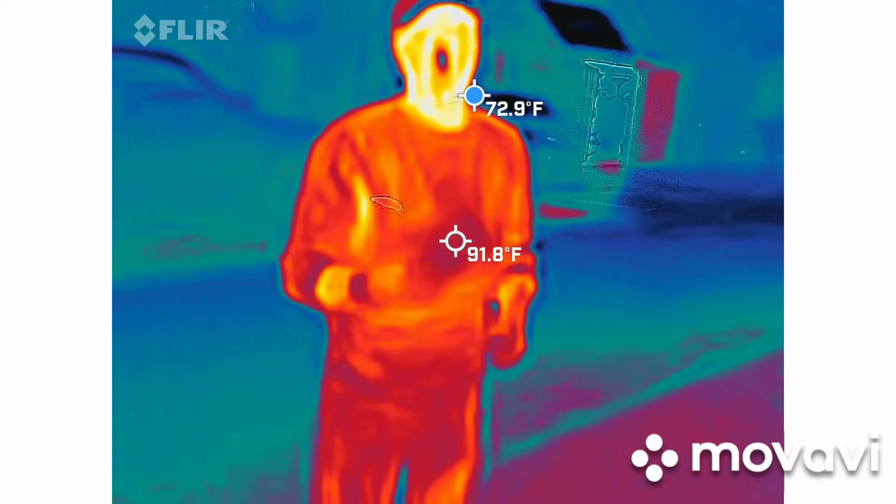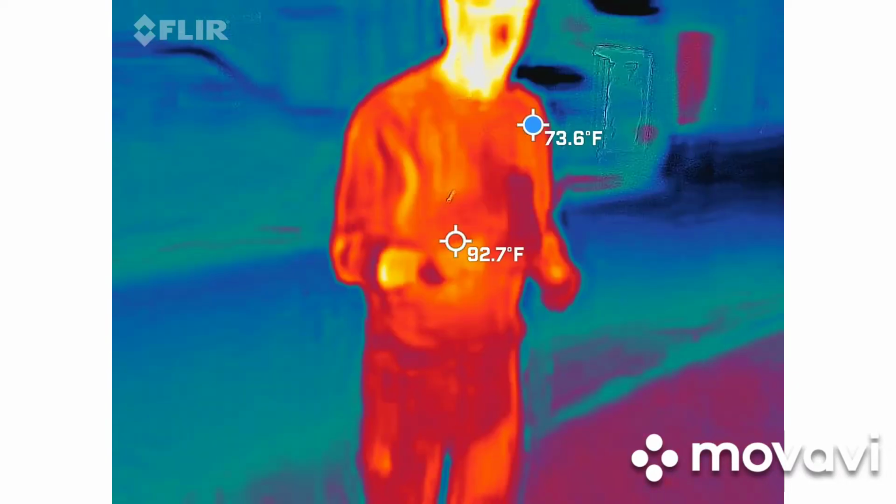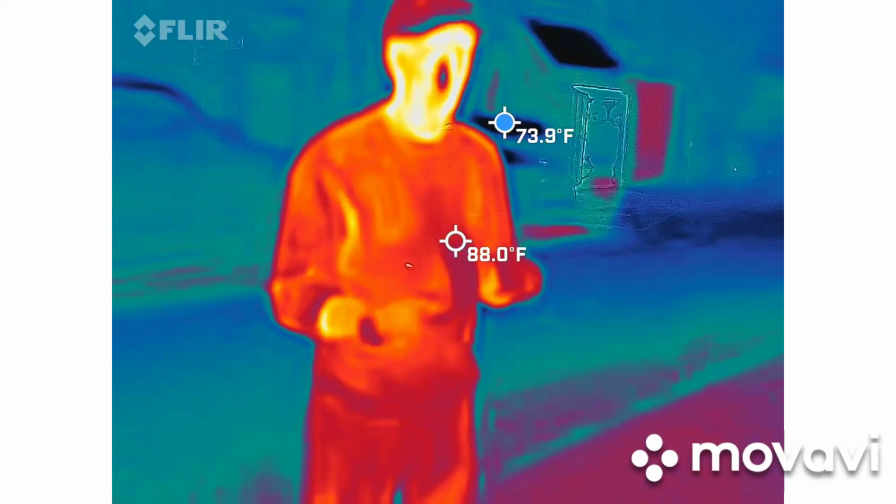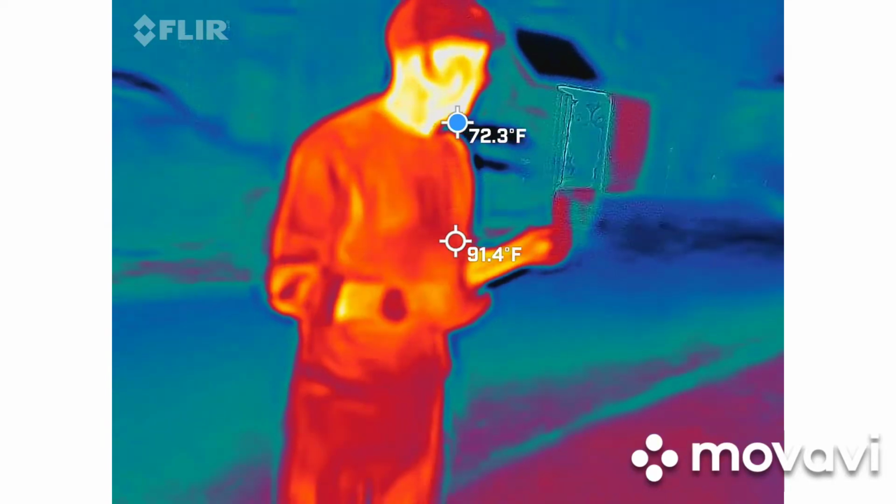K2 meters. You guys have all seen this stuff on TV, right? So these are pretty standard. Basically this one is going to measure in milligauss, and both of the ones that I use are in milligauss. Anything that this guy does, I need to know what it is. I'm going to try to debunk it.